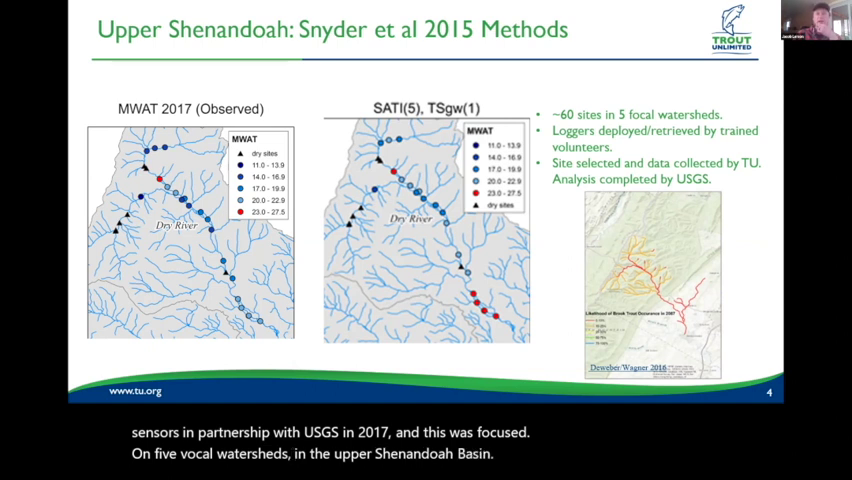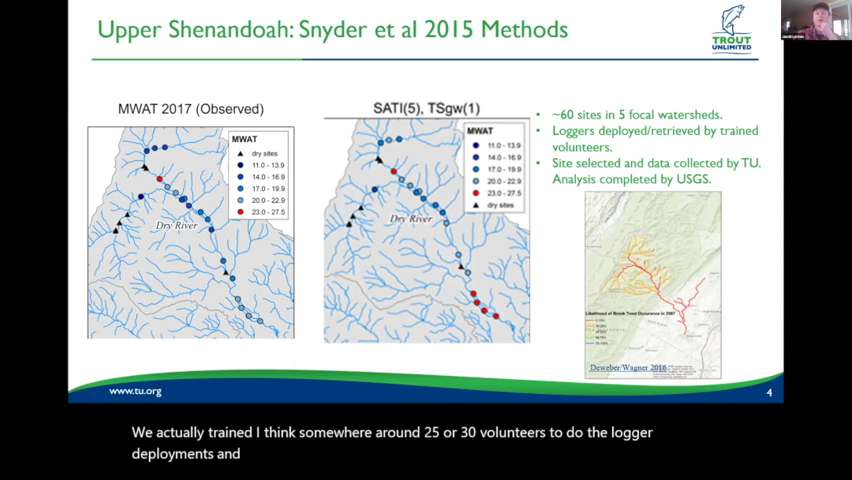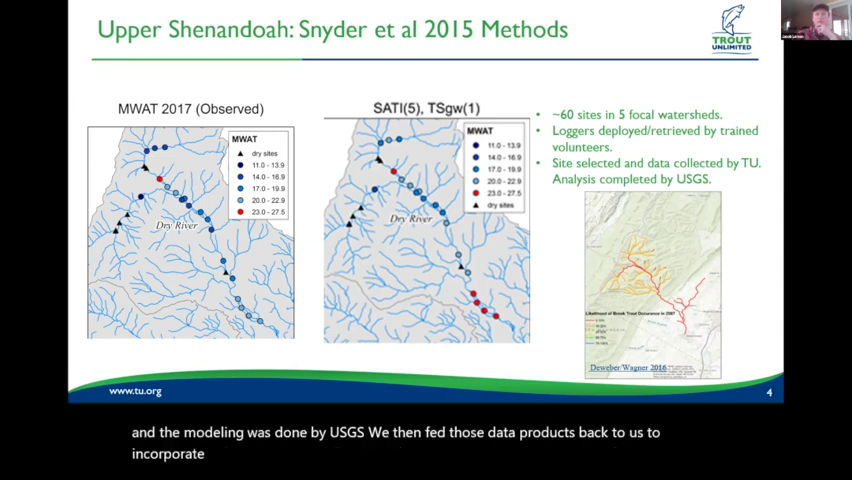We actually trained, I think, somewhere around 25 or 30 volunteers to do the logger deployments and retrievals. TU selected the sites, but the data was actually analyzed, and the modeling was done by USGS. We then fed those data products back to us to incorporate into our conservation planning.